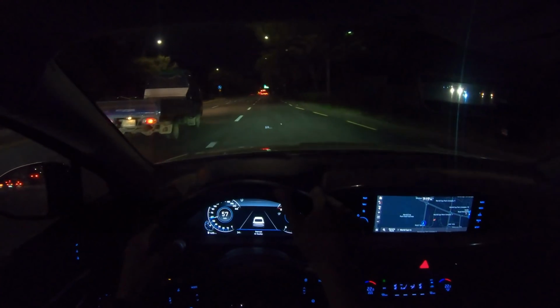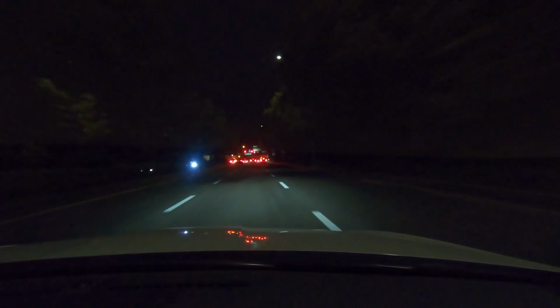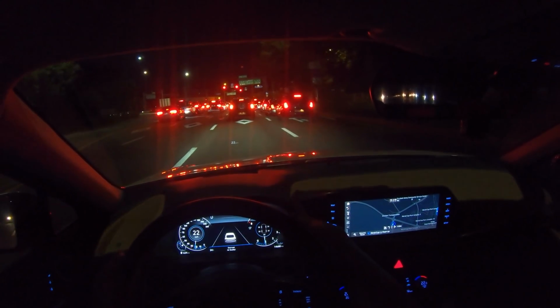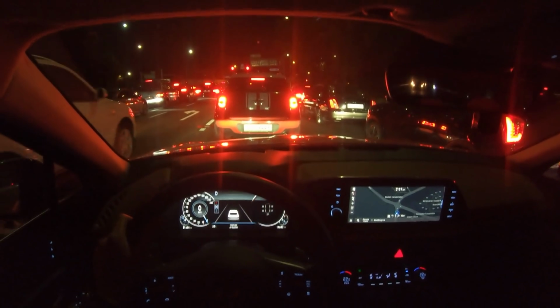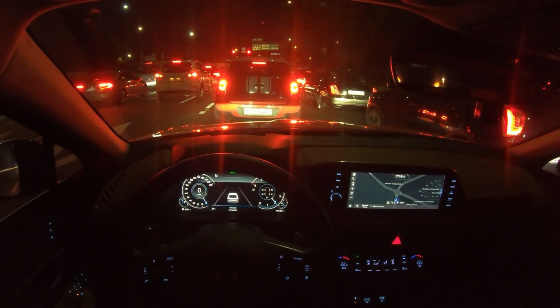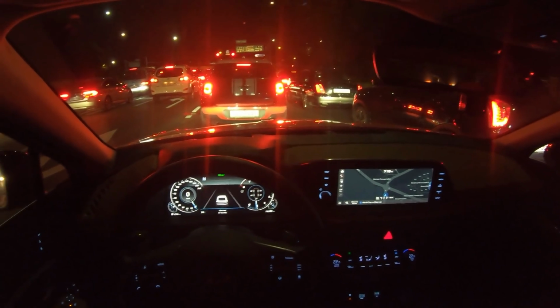It's a 4-cylinder gasoline engine. It struggles a bit when it reaches high RPM, but it's pretty okay. And I'm really not a fan of the RPM gauge going counterclockwise. Let me just show you. It goes this way, not clockwise. I'm not really a fan of that.